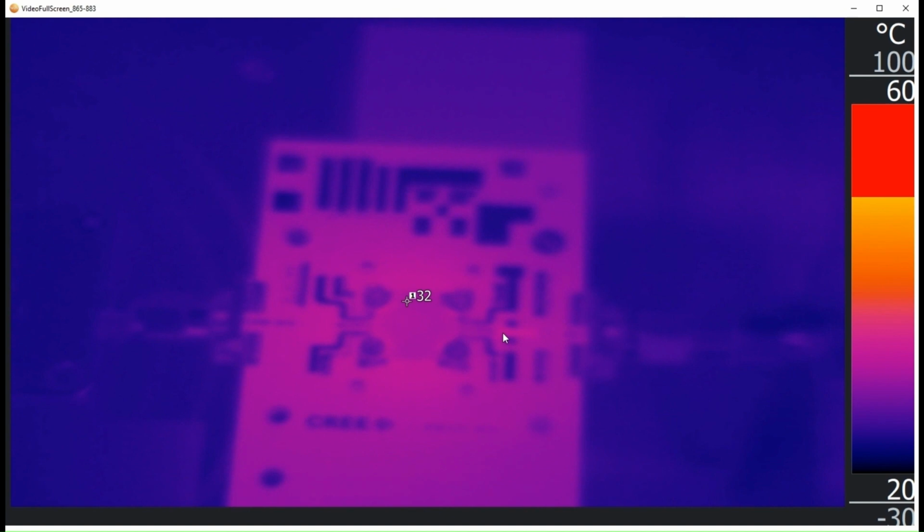So it's up at 33, 34 now. And we can leave this on for some while and it'll all get up to the same sort of average temperature.